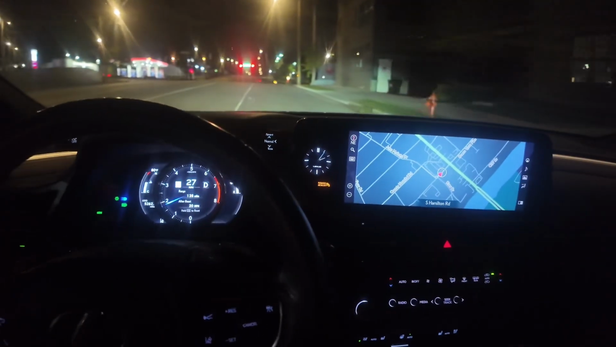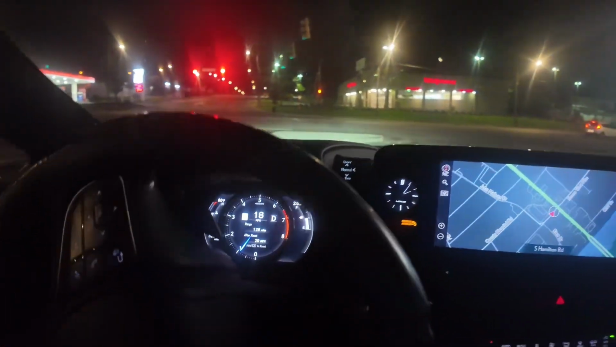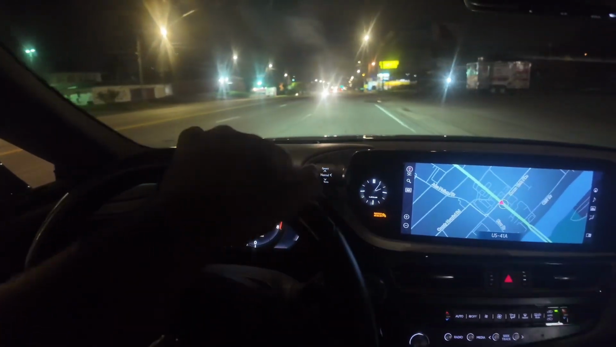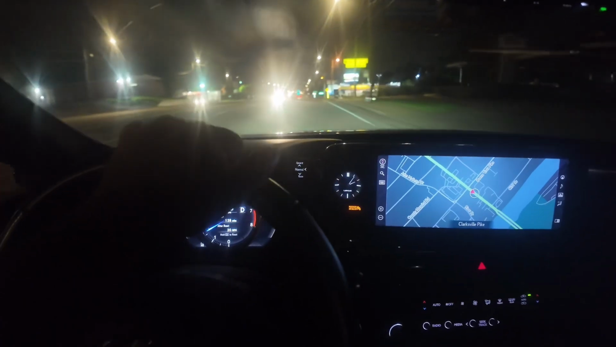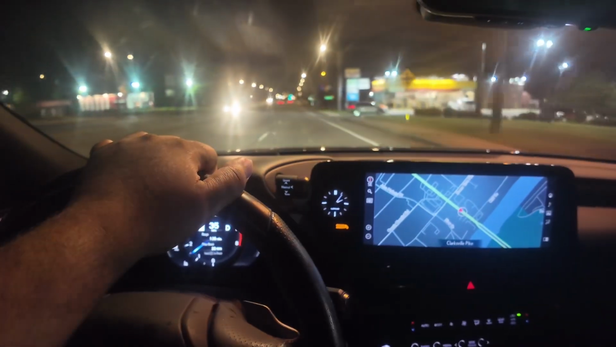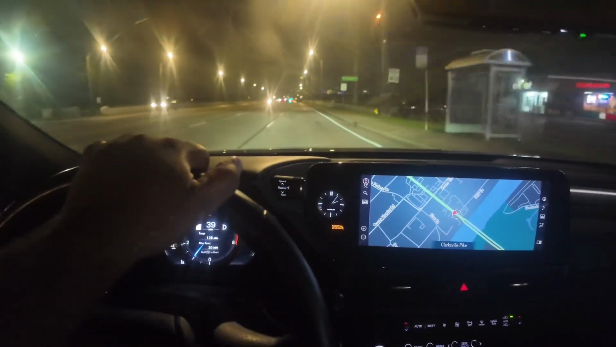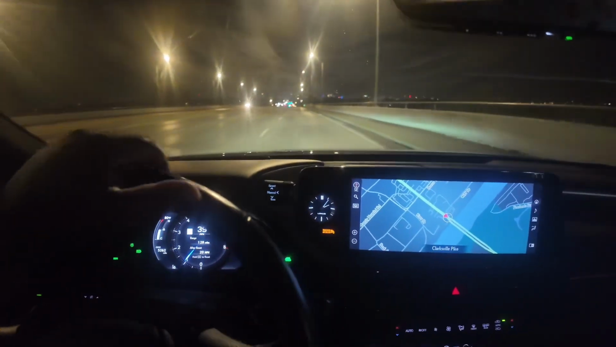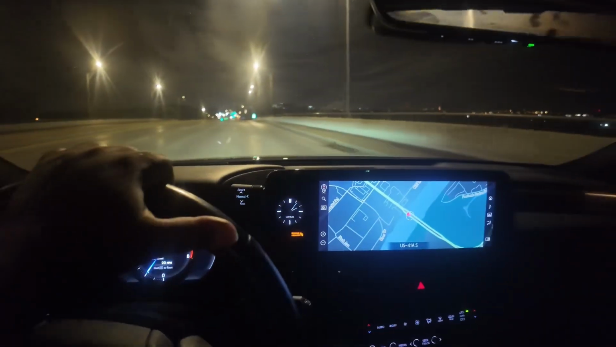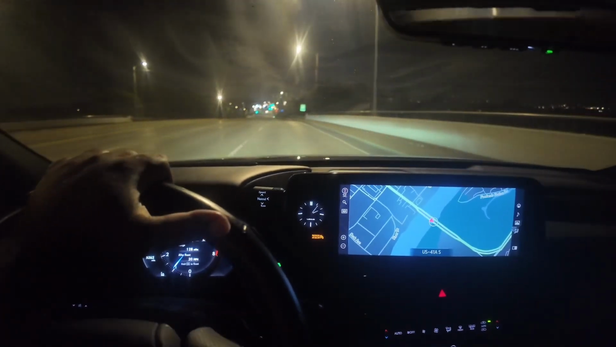Yeah, I'm in North Nashville right now. About to slide through the city. Record up till I get to the city. Water. I think that's Columbia River. Maybe not.